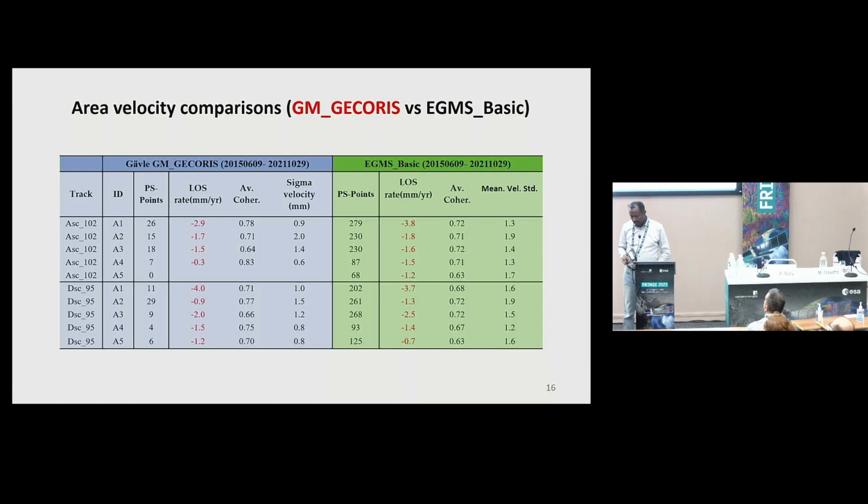Then we came to the result that we got using GCORIS software, and here we compare some areas, like 5 areas we selected using GCORIS, and for the same areas we estimate the rate of change in the LOS direction.